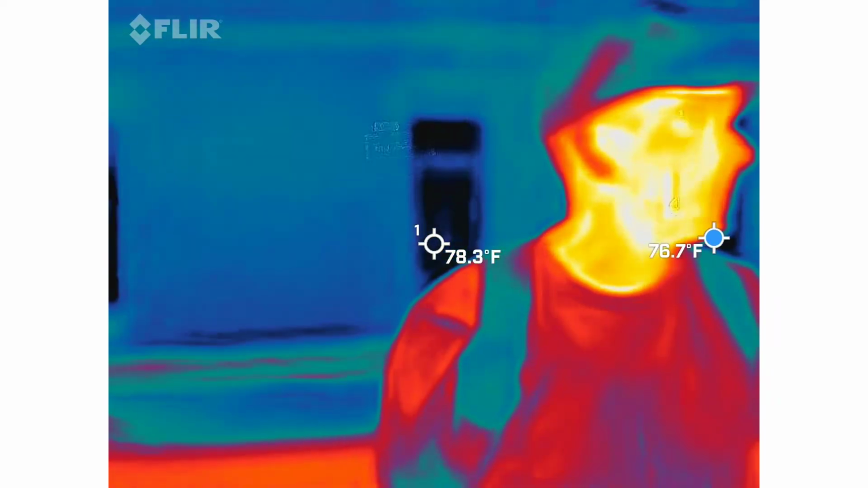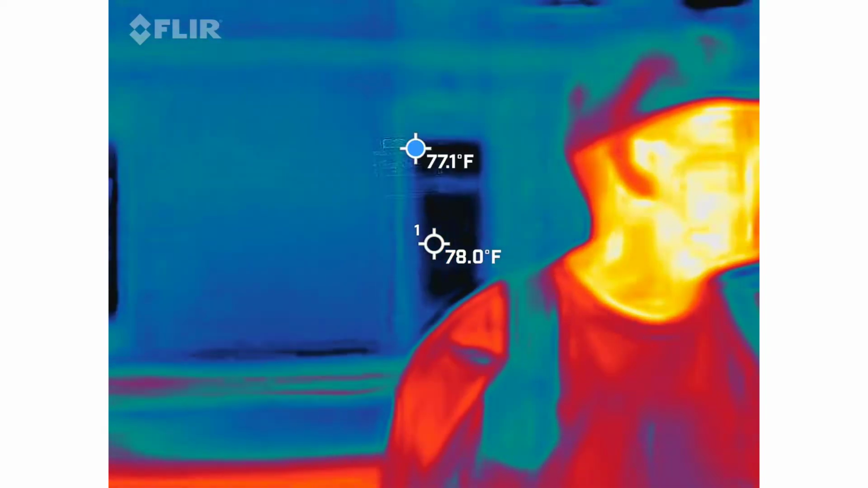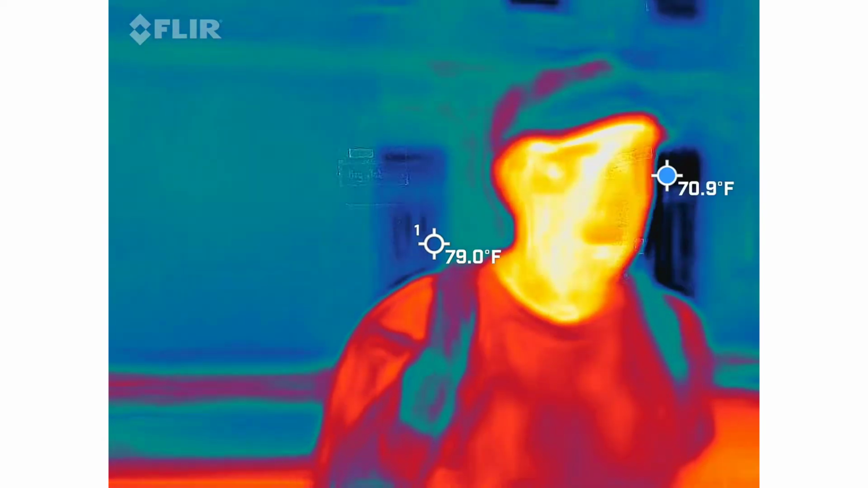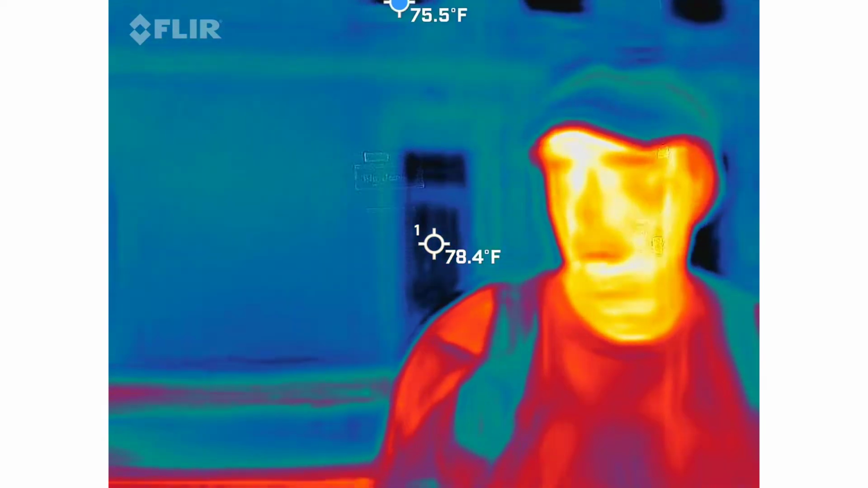What are the symptoms? Nausea? Headache, nausea, dizziness, pounding of the chest. That happens all the time too. So again, let's just be safe about it. No reason to be stupid.